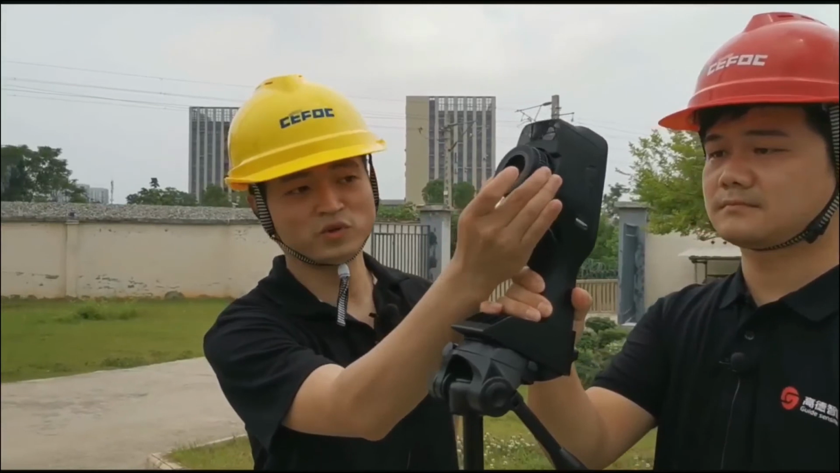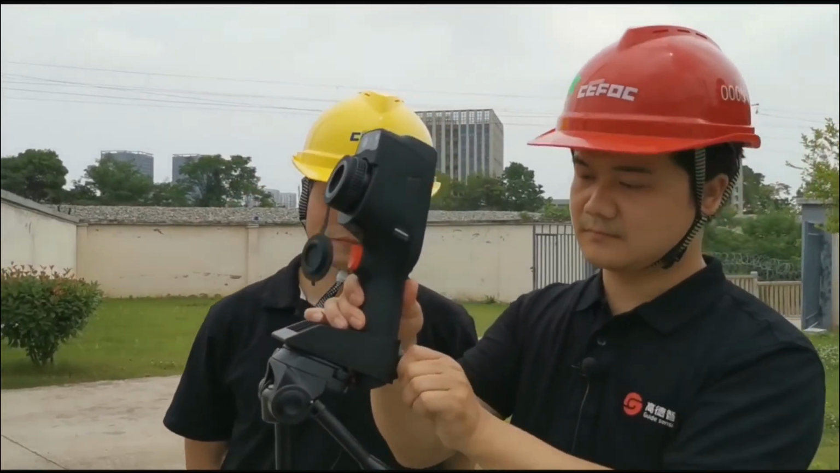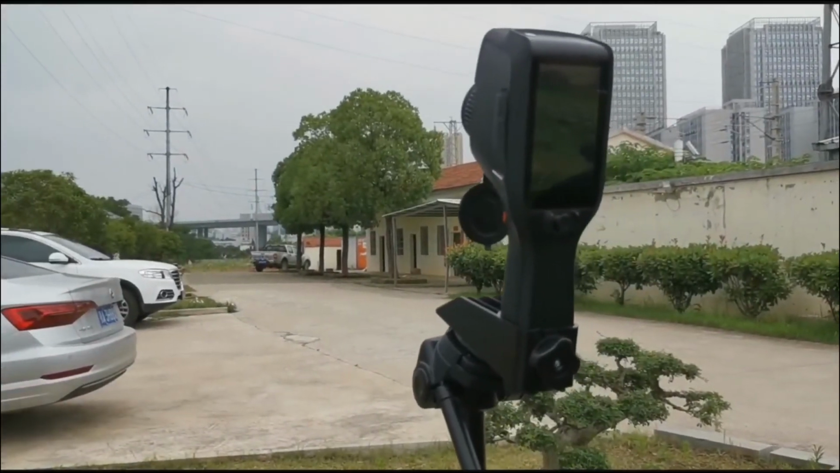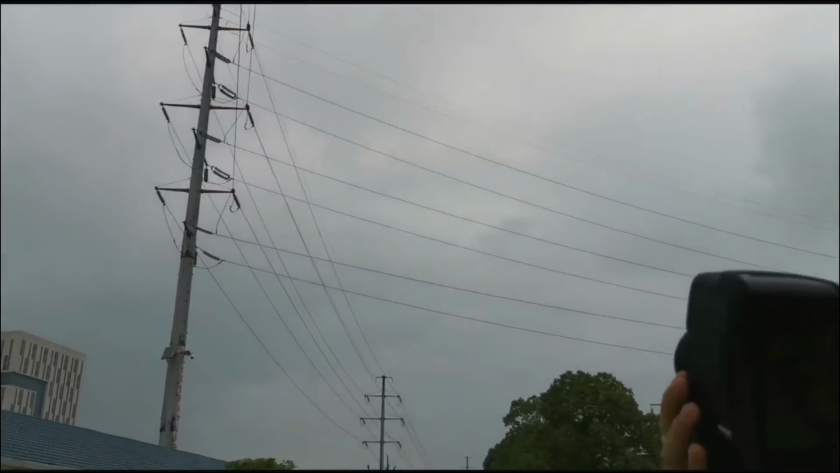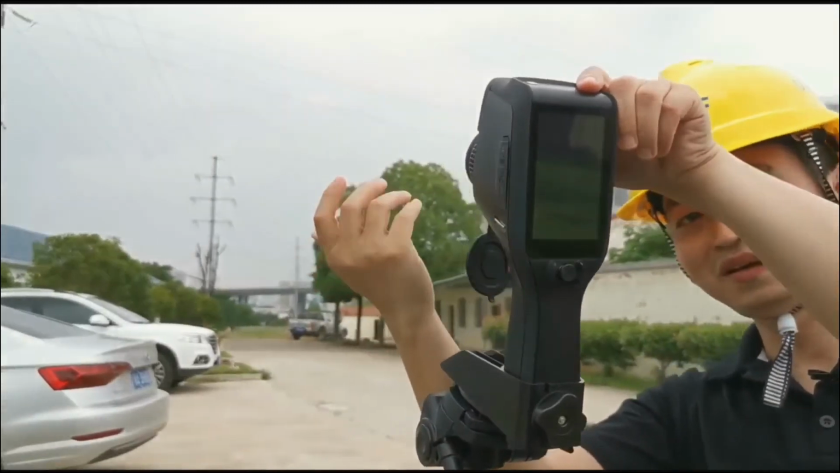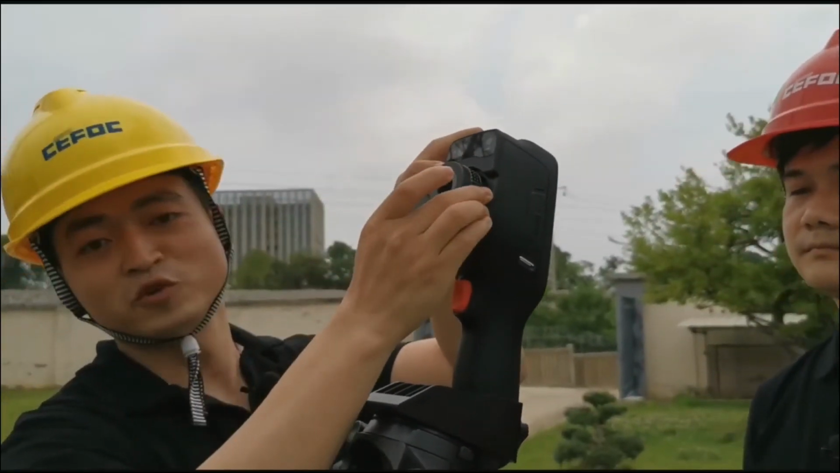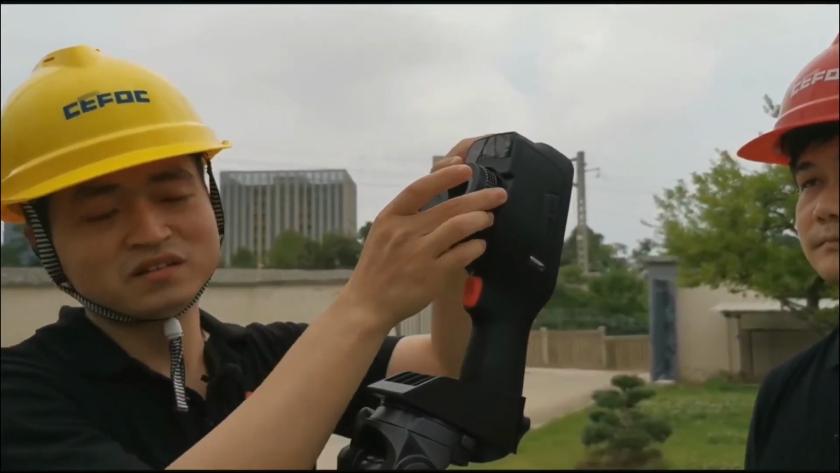And here is the focus ring. And for the long distance of the tower, you can change the lens for the D3-18-4. Here is the button. 这边呢。Here is the button to change lens. Okay. We have 14 millimeters tiny lens for the cameras, and also 7 millimeters wide angle lens.